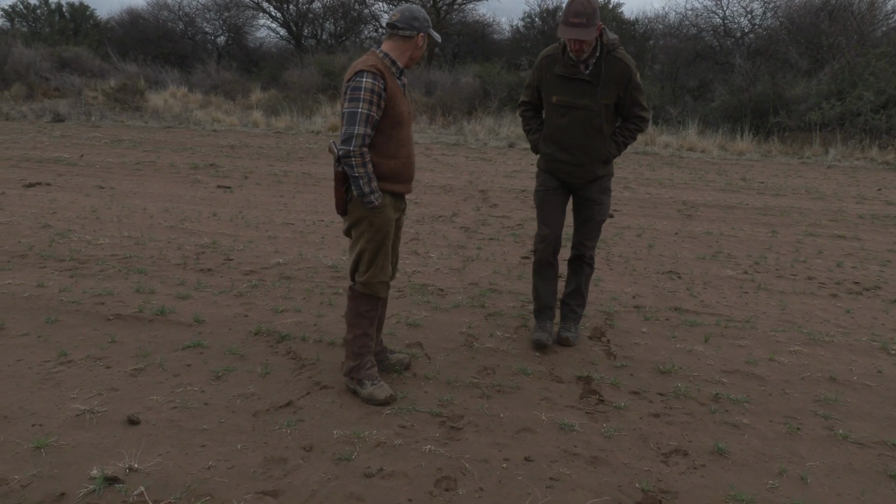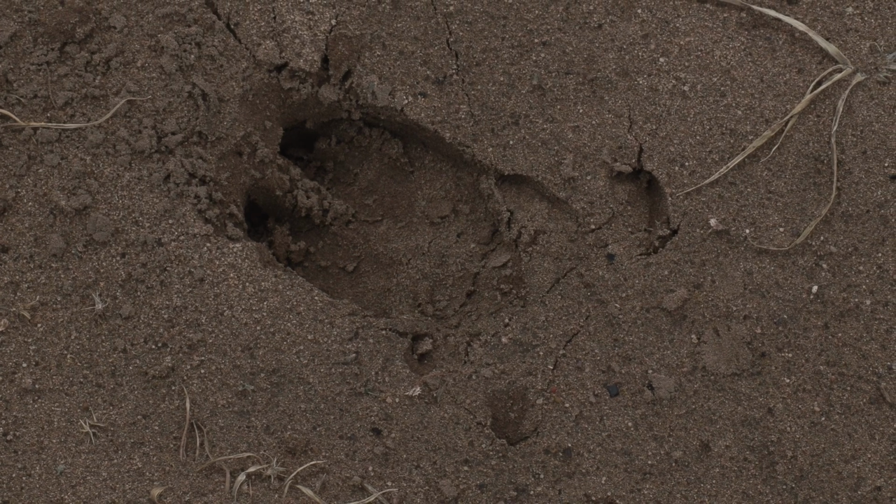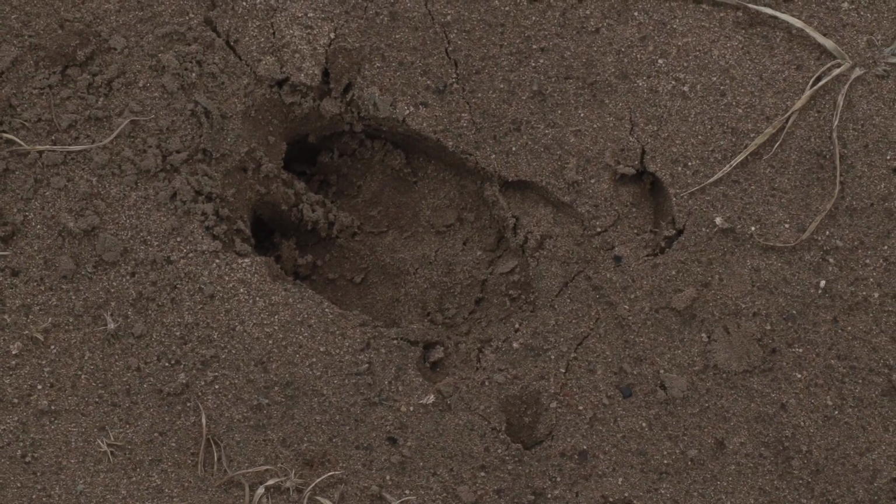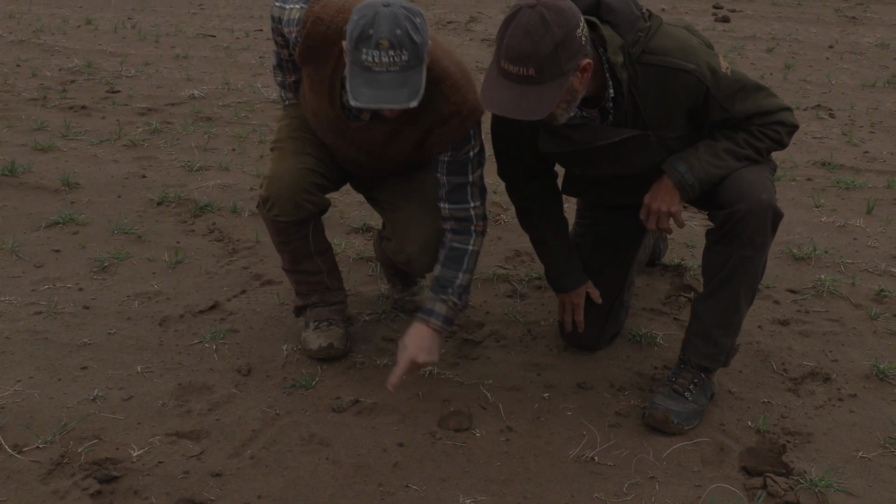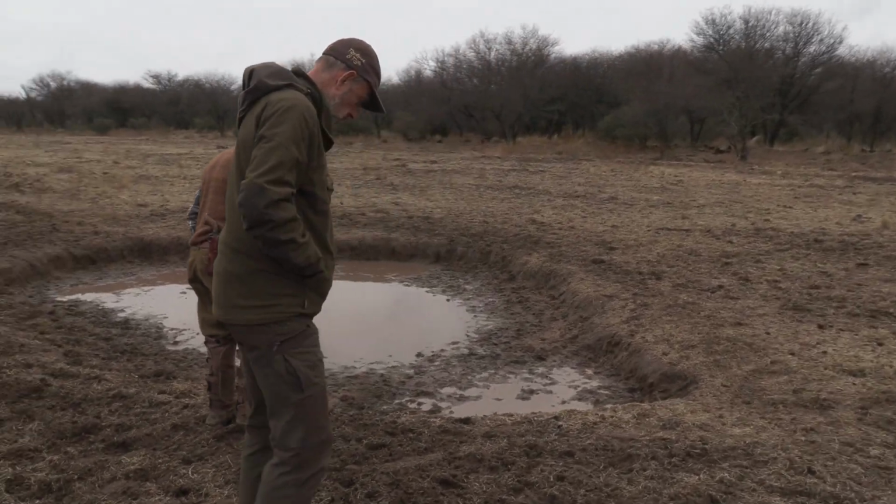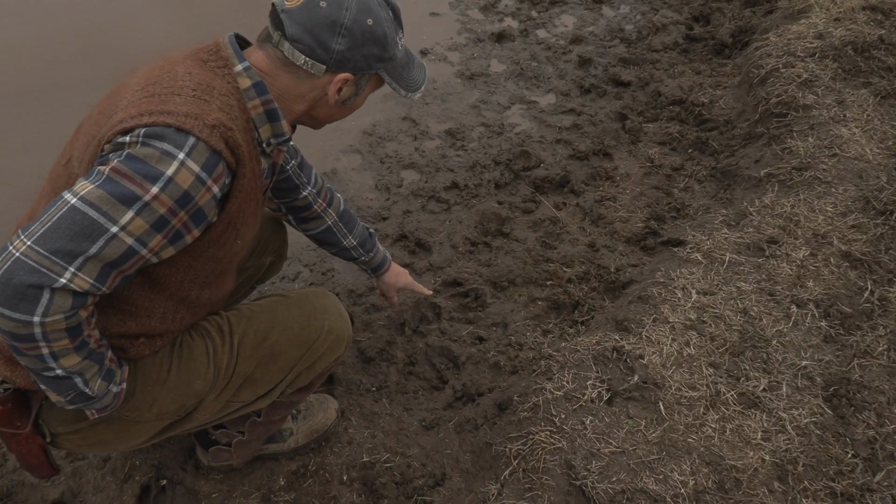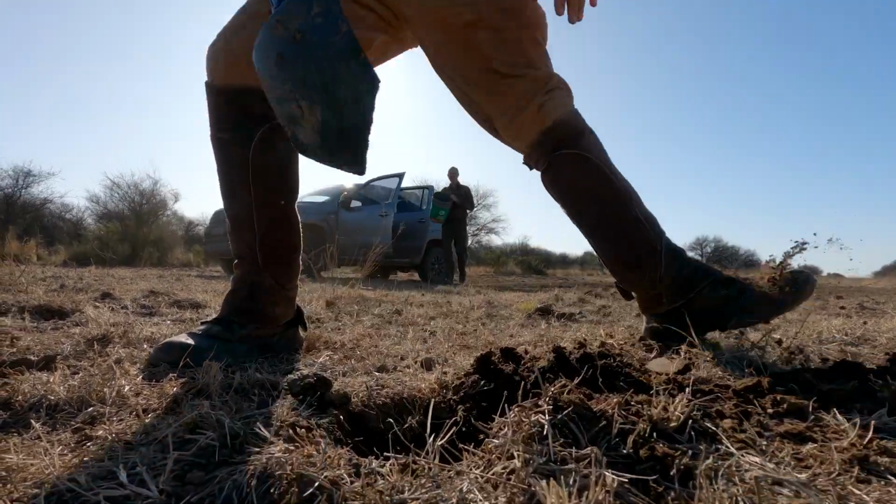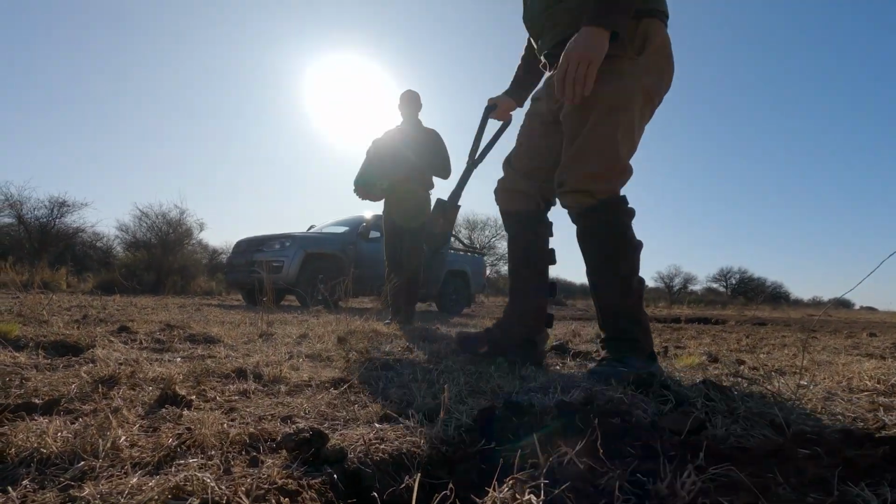Gustavo does daily reconnaissance, as do the farm workers, to help locate the boar. He's been here. That's the back of it. And can you see the round? Yes. The animals have used this waterhole a lot lately. They add corn to complete the dining experience.